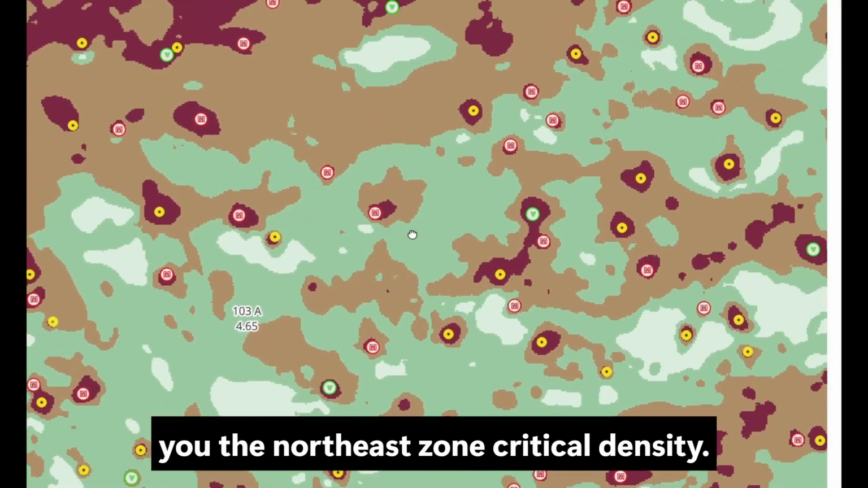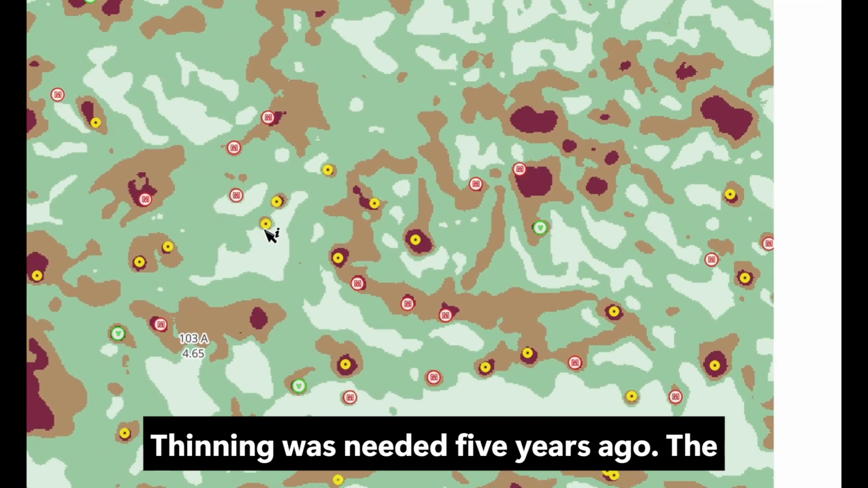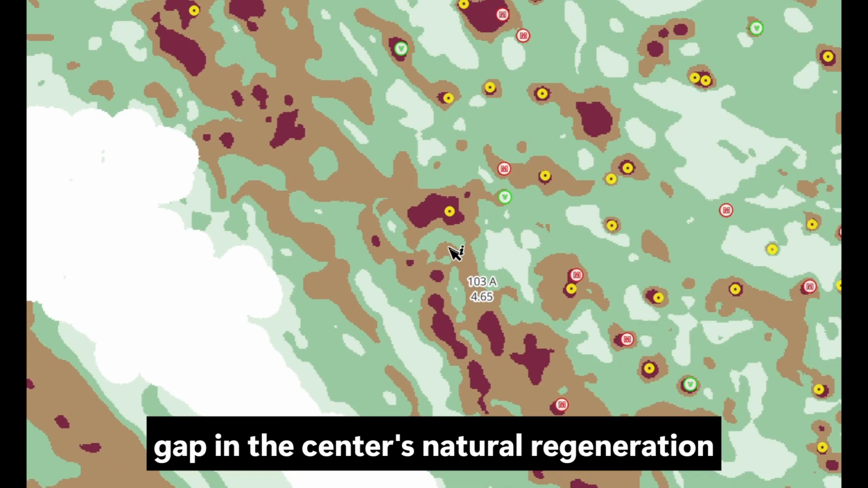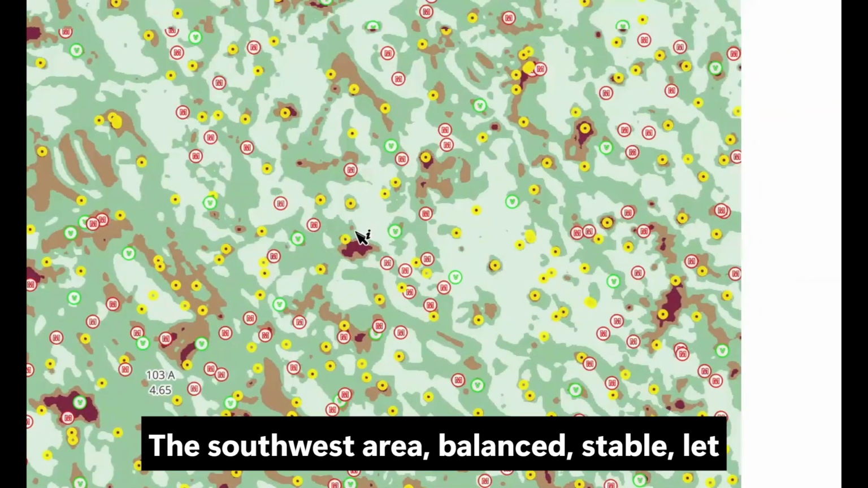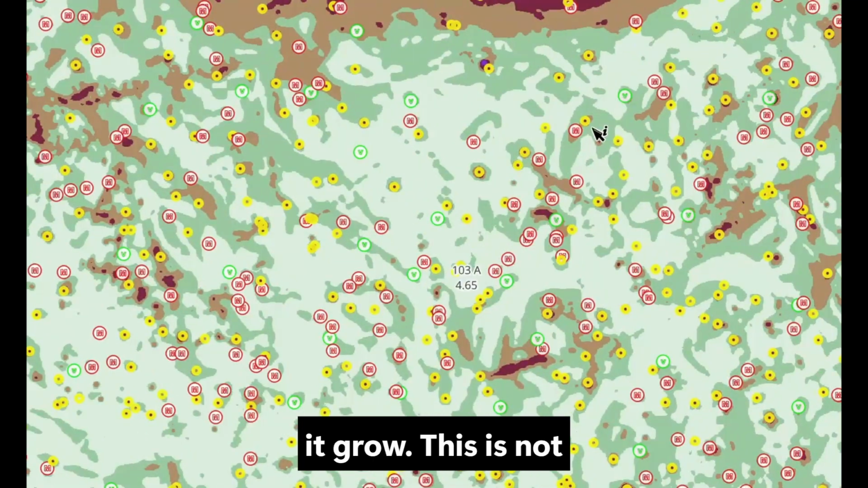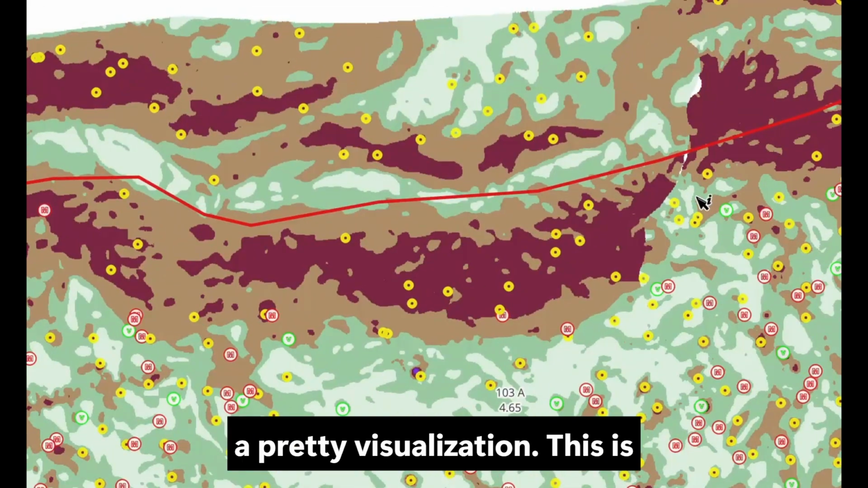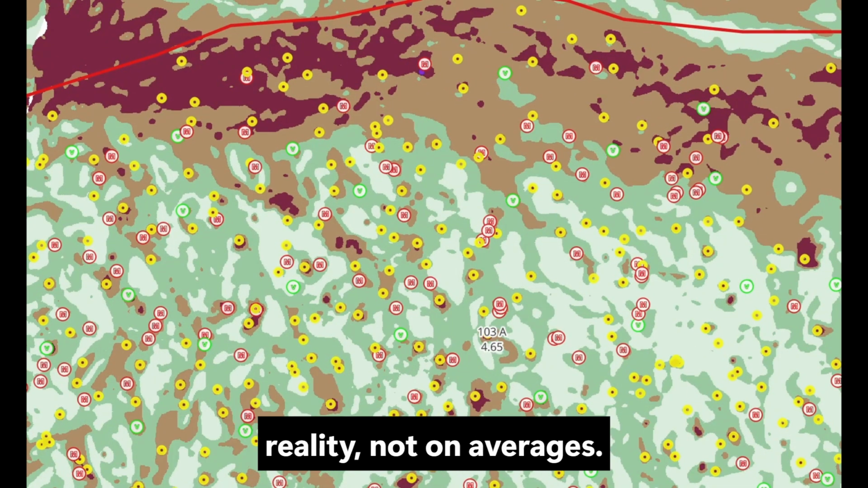The northeast zone, critical density. Thinning was needed 5 years ago. The gap in the center, natural regeneration is possible if you intervene correctly. The southwest area, balanced, stable, let it grow. This is not a pretty visualization. This is management decision-making based on reality, not on averages.